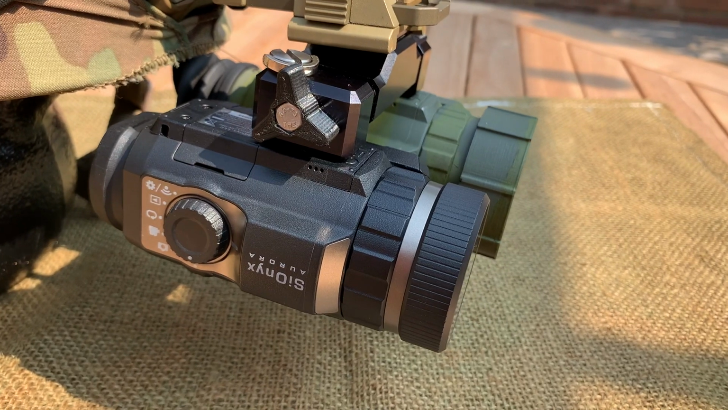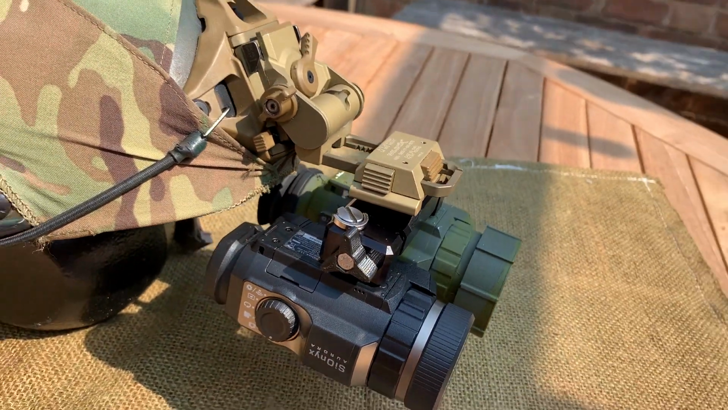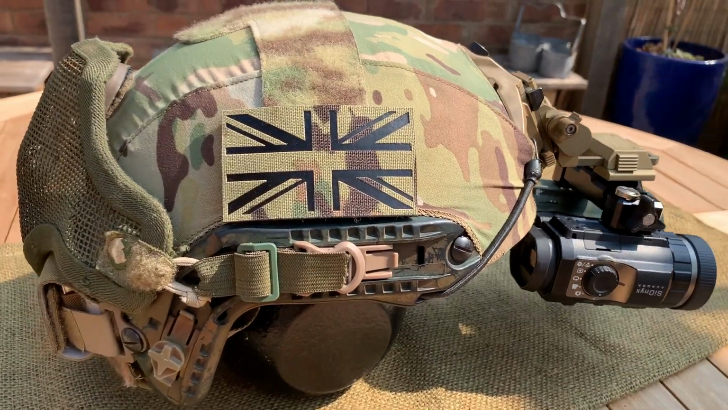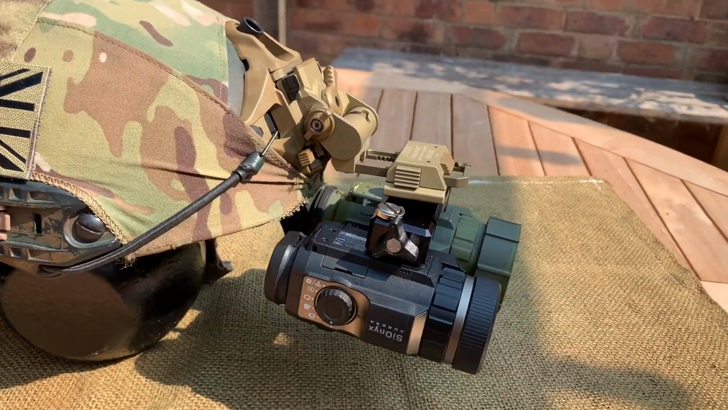My primary use for the SiOnyx Aurora is in games of Airsoft, and that's the context with which I'll be comparing these two devices. I hope other users of the Aurora will still find this video interesting, and you'll be able to directly compare the performance of the two devices.